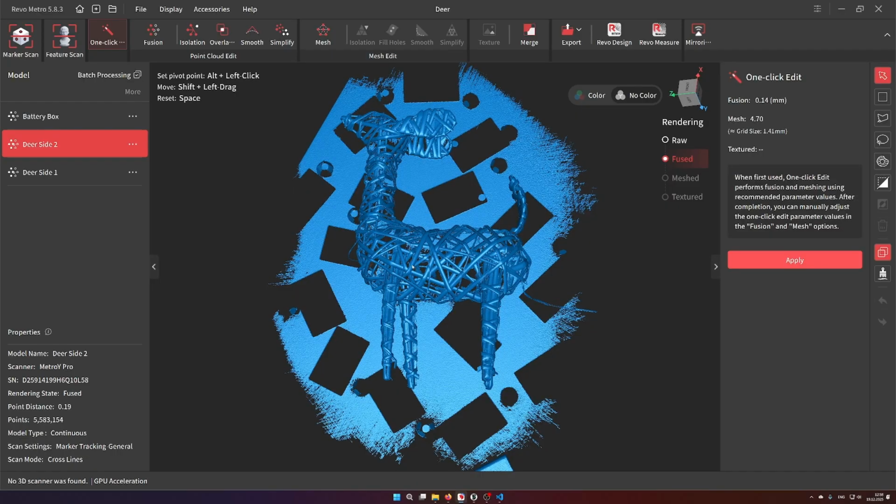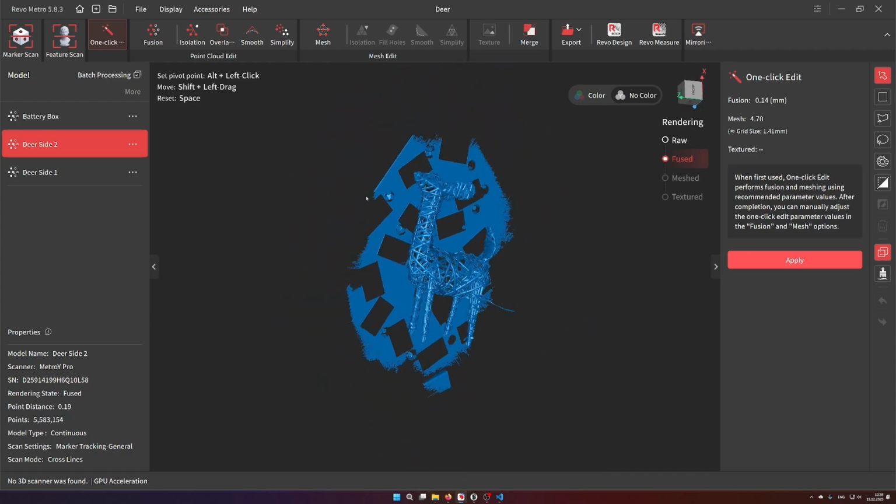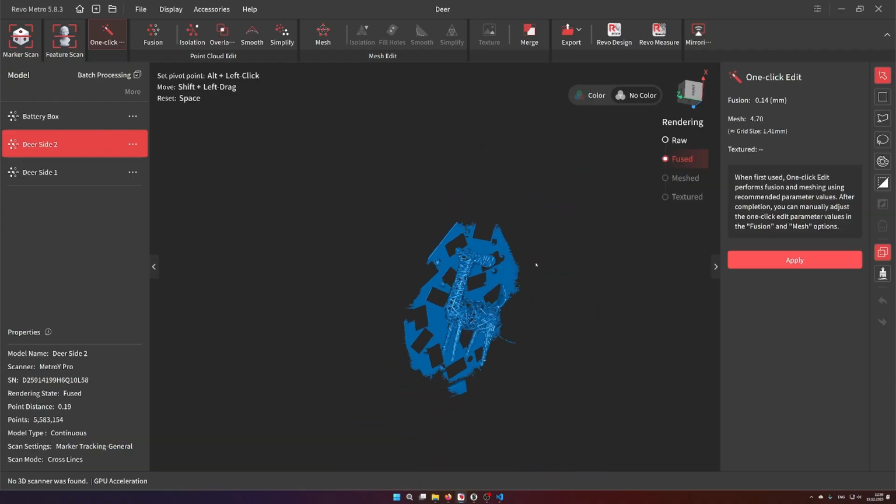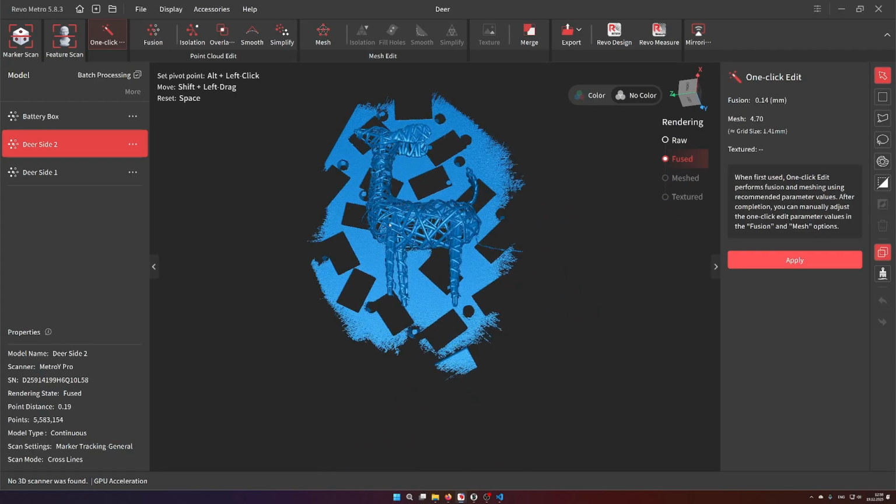I placed, you can see the outlines of them, very black business cards with markers glued on them. And I also used marker geometries. You can see them here a bit, just to allow lower scanning angles. So I already did the fusion step.